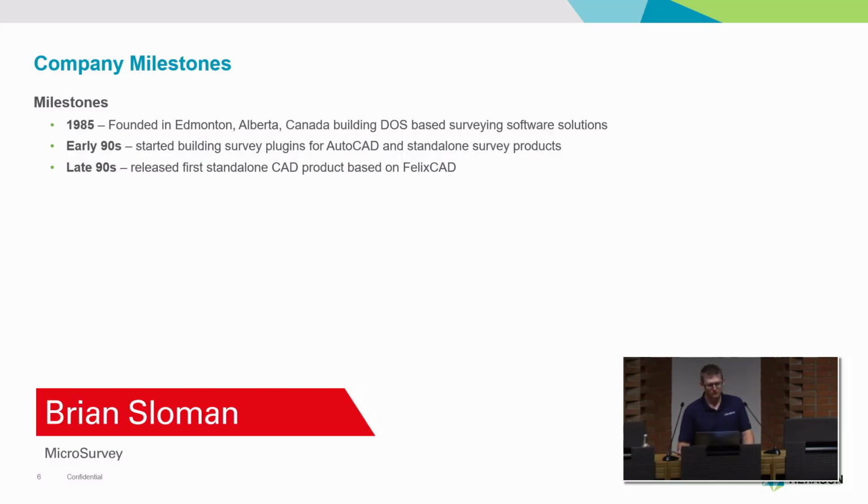And then a few years later, he switched from being a plugin to AutoCAD to having a very standalone product which used a CAD engine called FelixCAD. I'm sure some of you are familiar with that. It's from a company called Grabert in Germany.